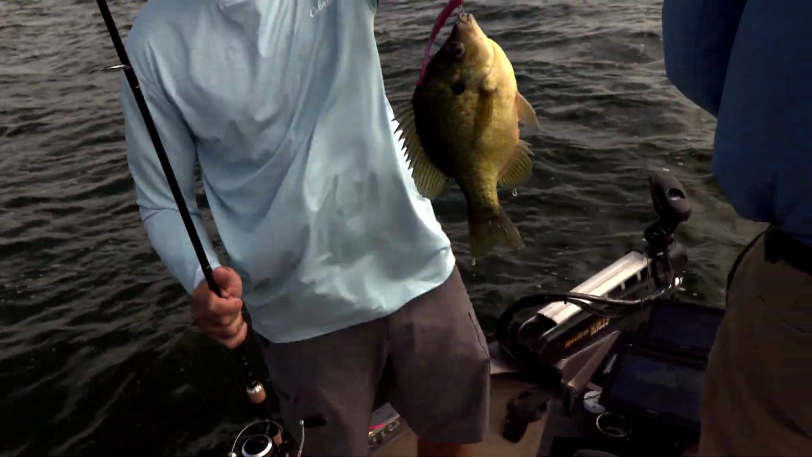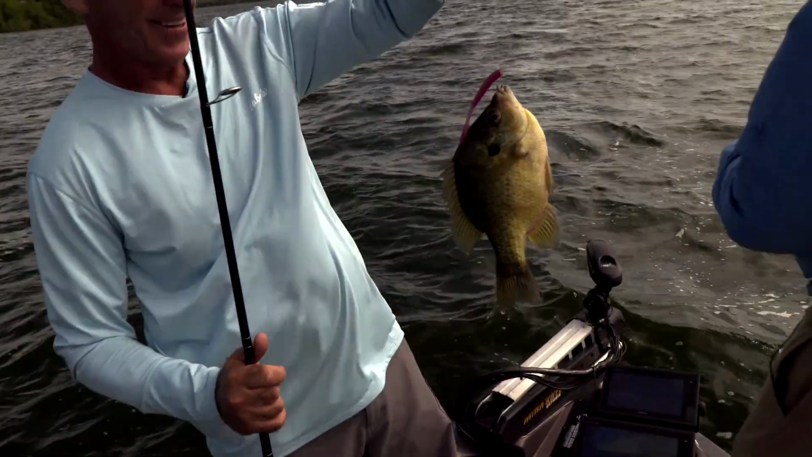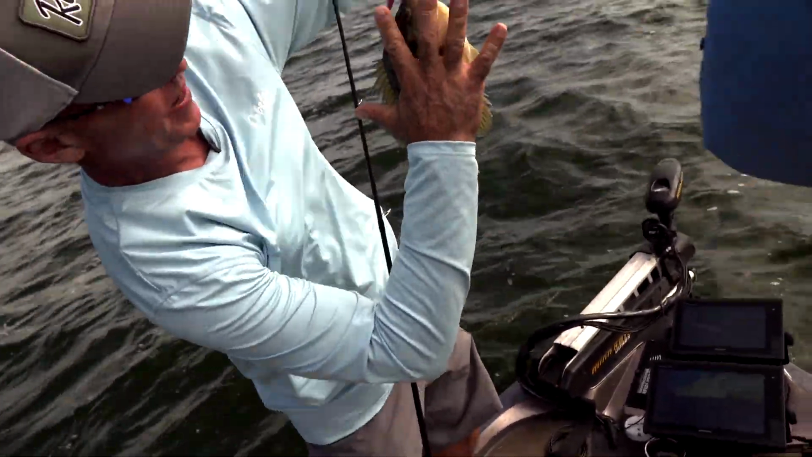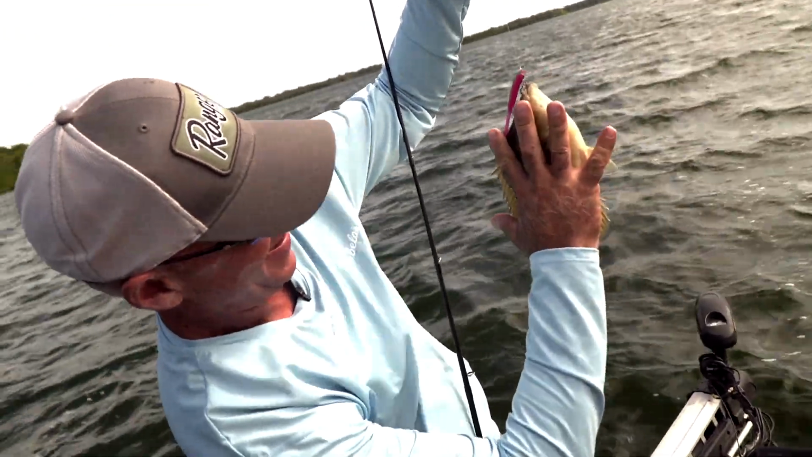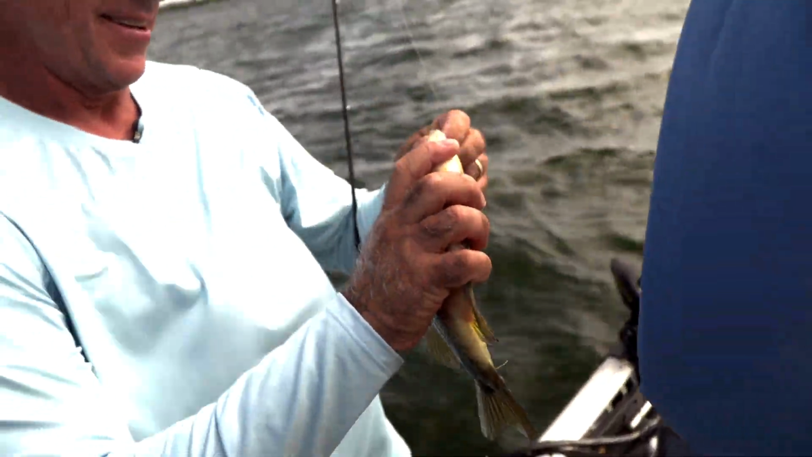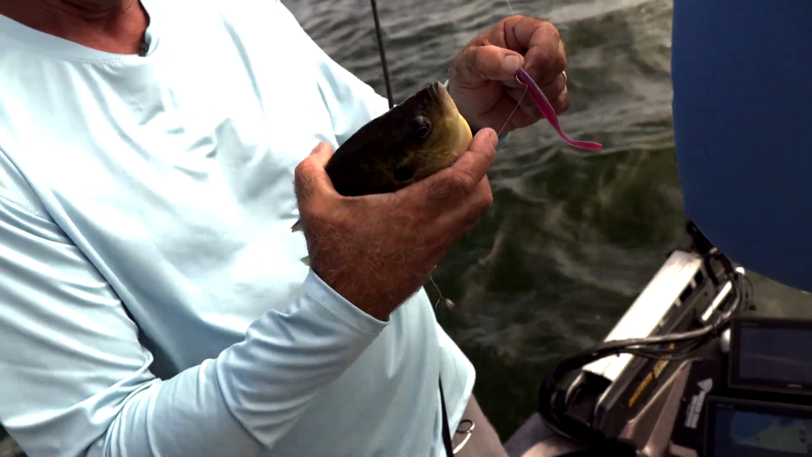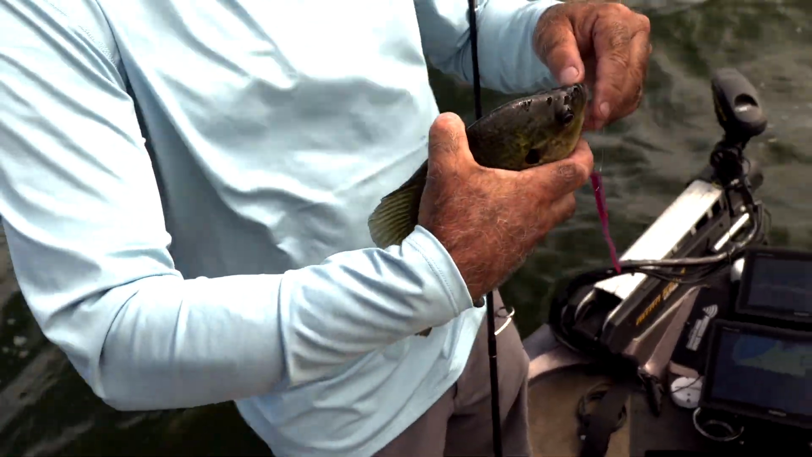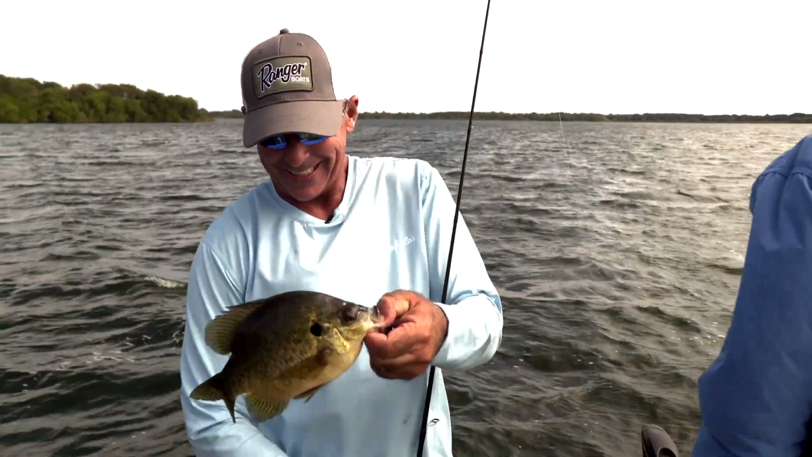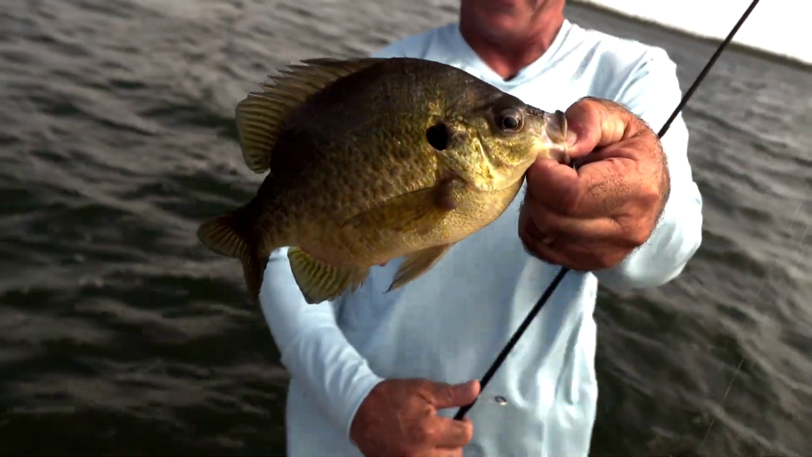Look at this, it's a giant bluegill, Wade. Holy cow. Look at the size of that bluegill. Good grief. He's bigger than my hand. He's big. So that's part of what we're seeing down there. Now that is cool. I don't care what anybody says. That's dinner in the Wendlandt household. Look at the size of that guy. It's like a crappie.